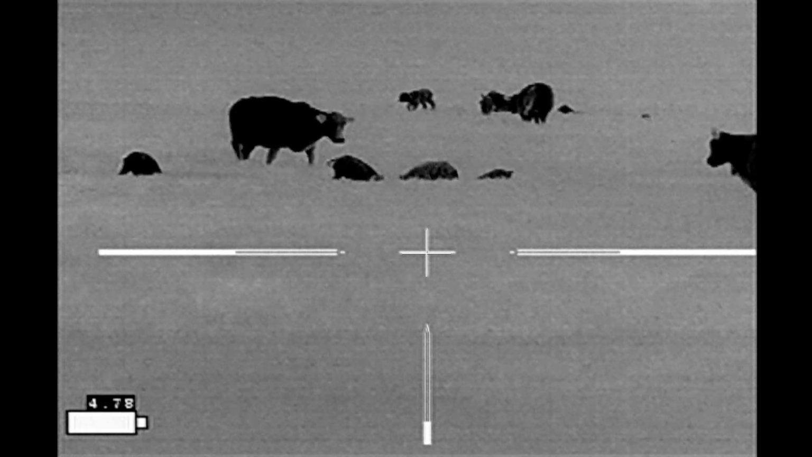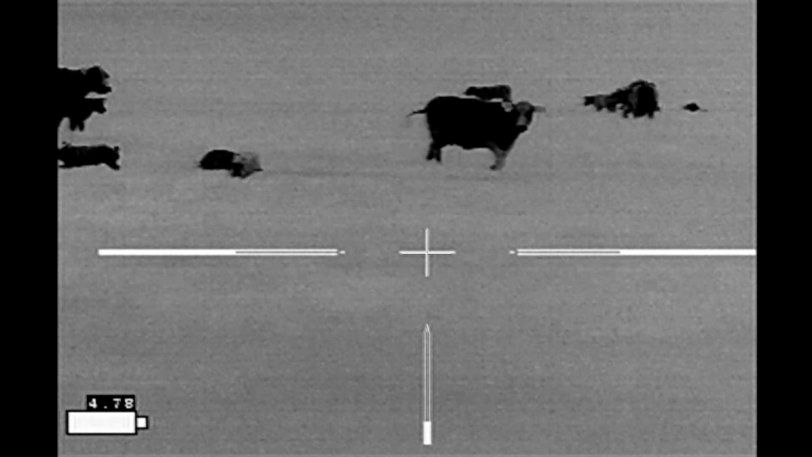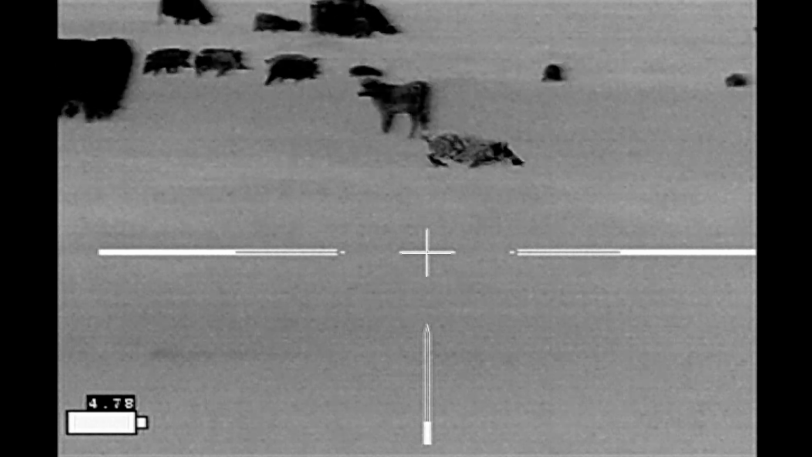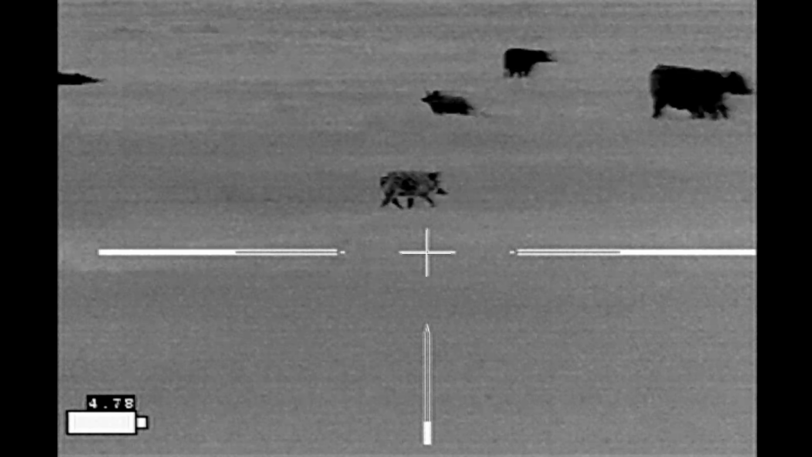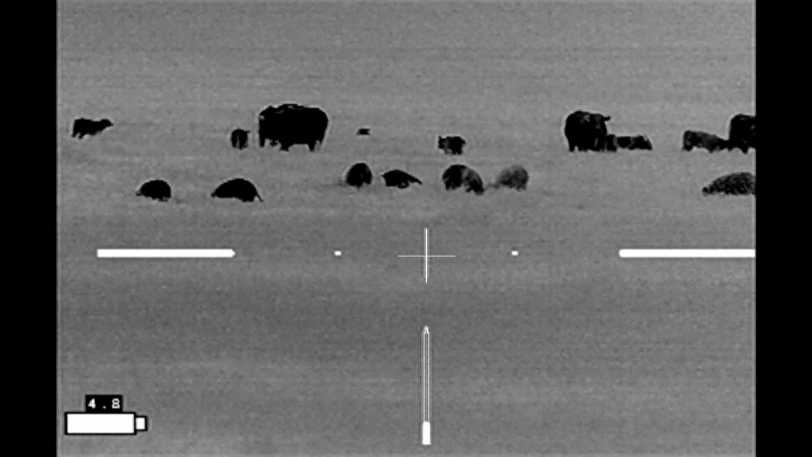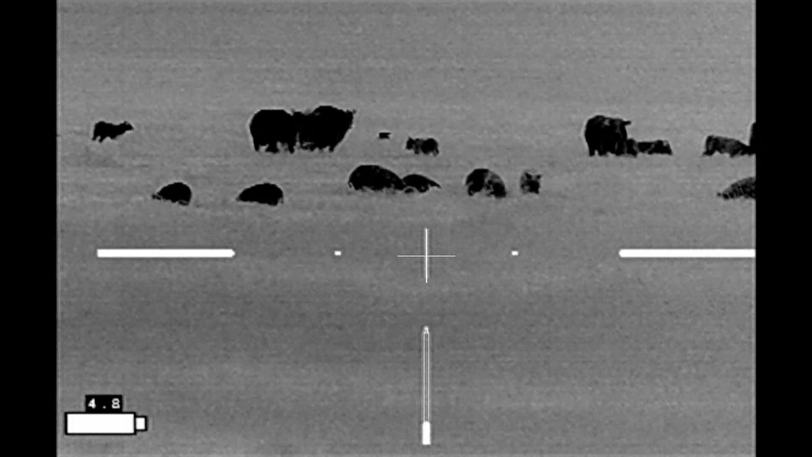All the hogs that you've been seeing here with their heads down and butts up in the air are digging holes. And that cow goes after that group of hogs, and the hogs scatter. And I thought maybe my hunt was ruined at this point, but the hogs regathered again and are staying with the cattle.